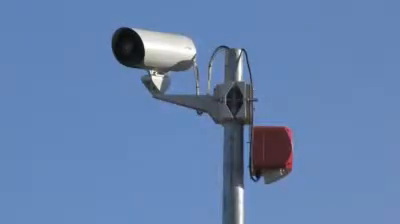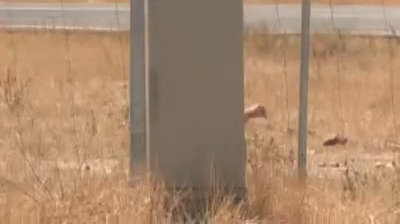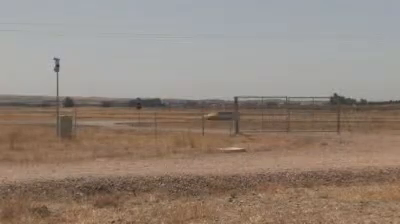Right now the system is working perfectly. We are really happy, and for sure we will install it in our future installations. Since total cost of ownership for thermal imaging cameras is extremely low, they're a very cost-effective and reliable solution to protect any perimeter, not only at solar plants, but at ports, airports, industrial and other facilities as well.